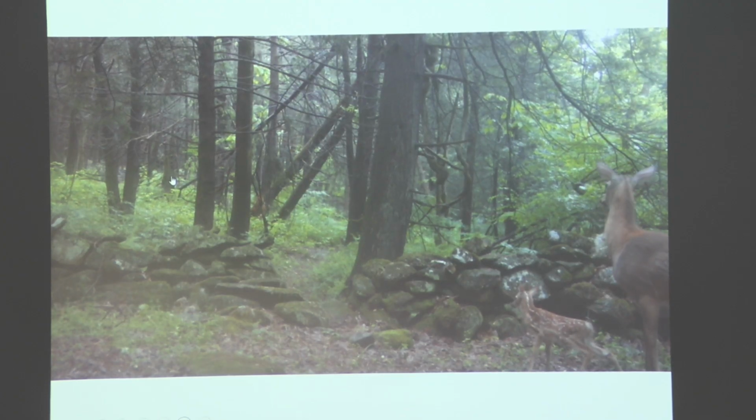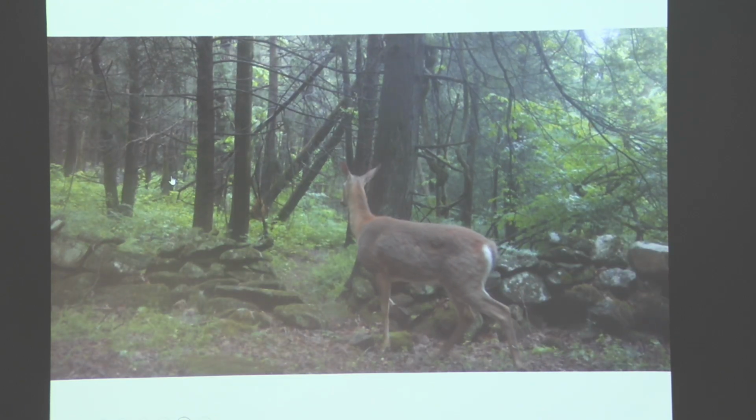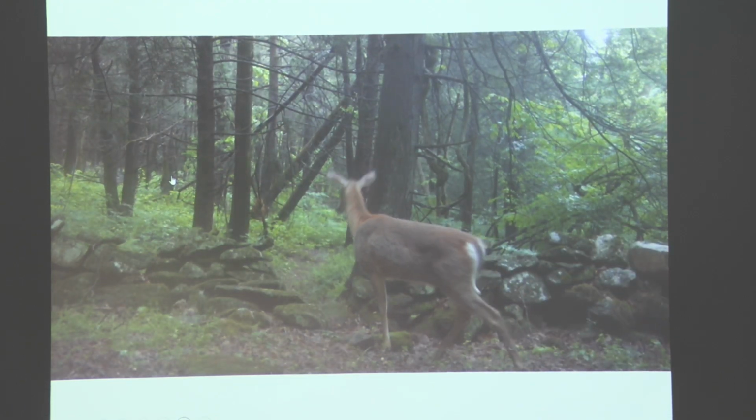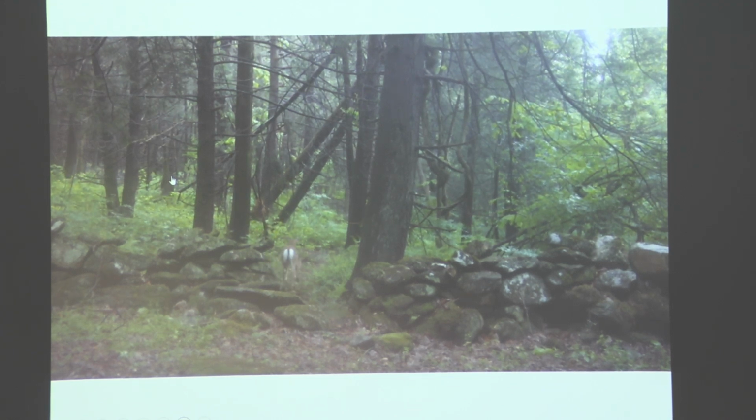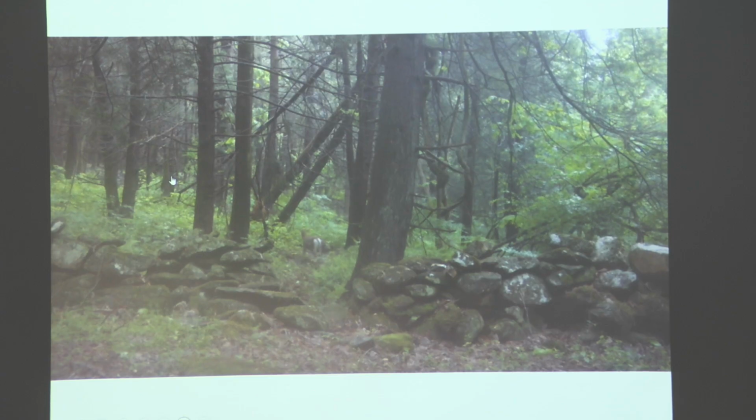Mom and her fawn. She's at alert. Something's going on. See, she's stamping the ground. Hear the cries?